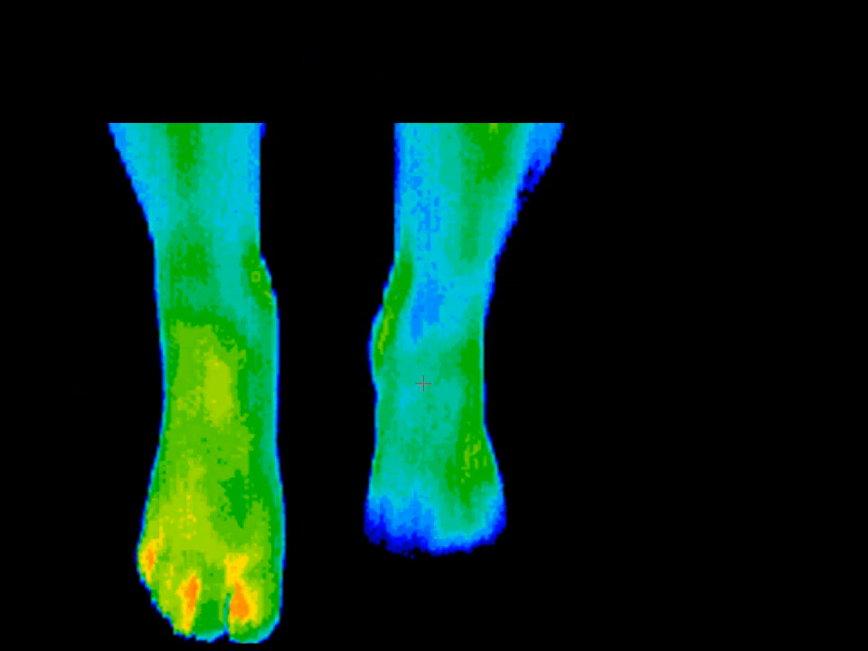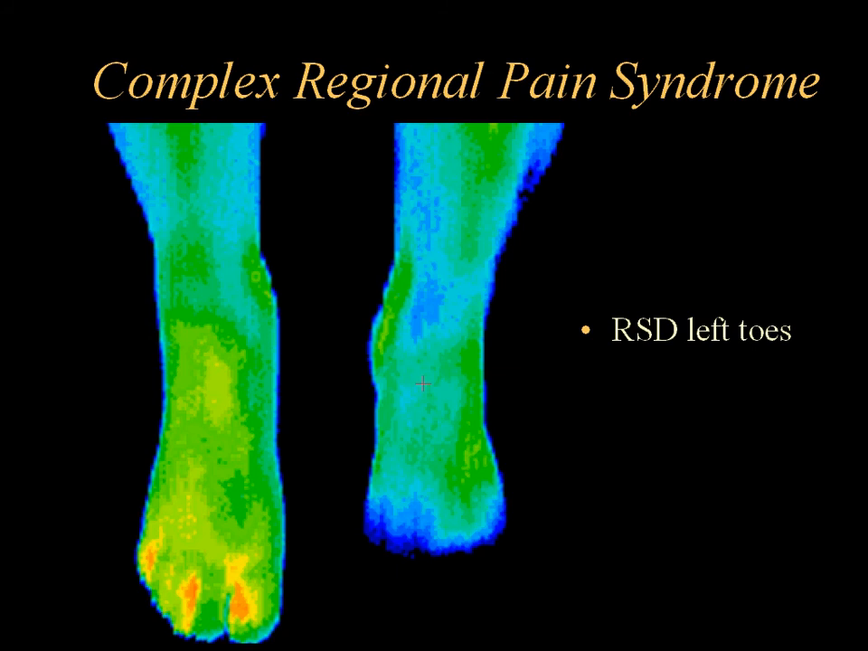Complex regional pain syndrome occurs with injury to a limb. Treatment options and success rate depend on early detection, usually in the first 3 months. The sympathetic shutdown of the nerves is so severe in this foot that the toes look thermally amputated. This condition used to be called reflex sympathetic dystrophy and can lead to permanent disability and pain if not treated early.